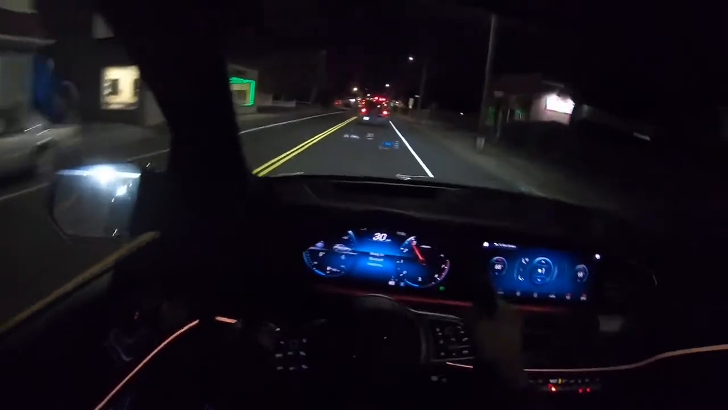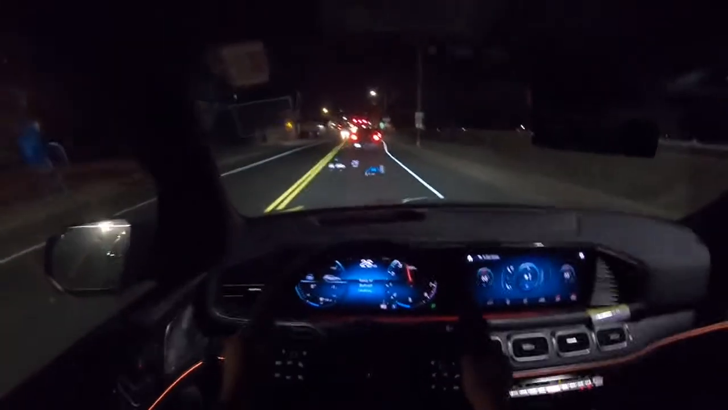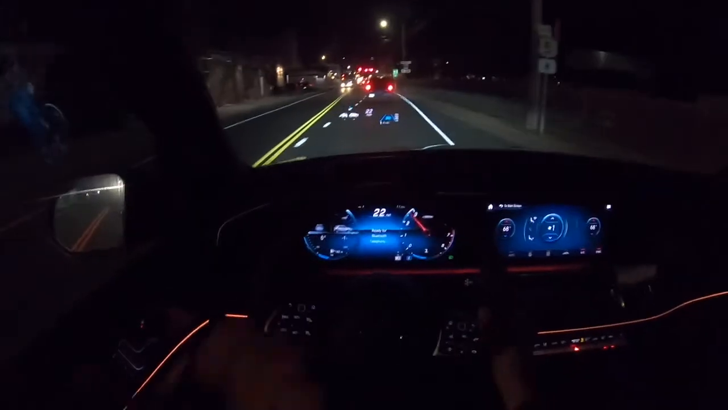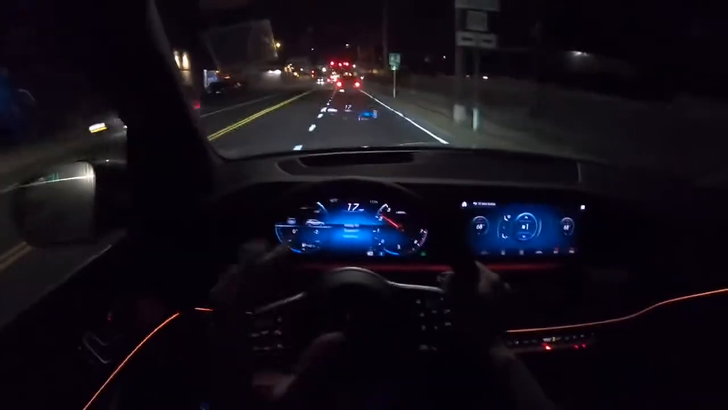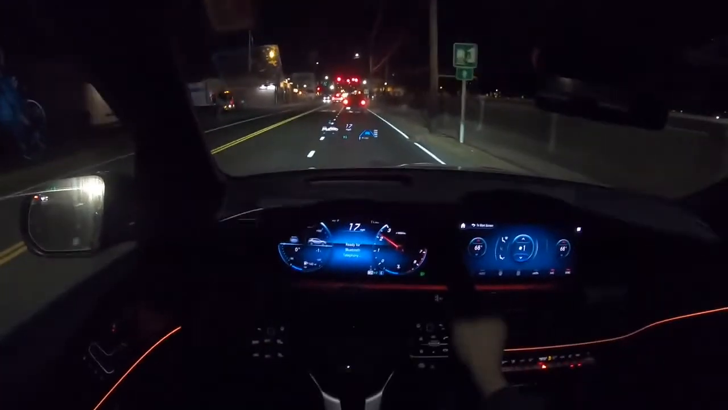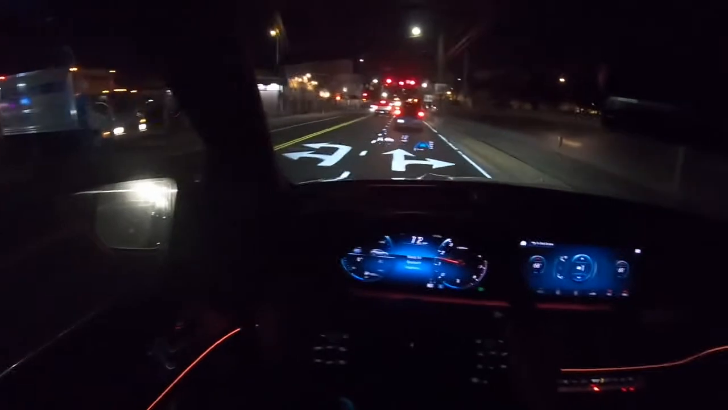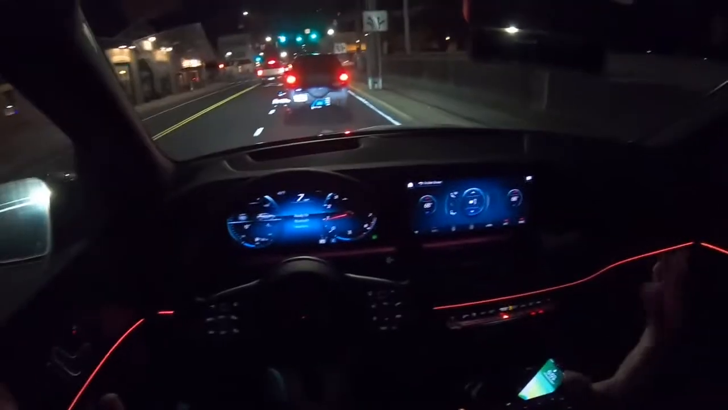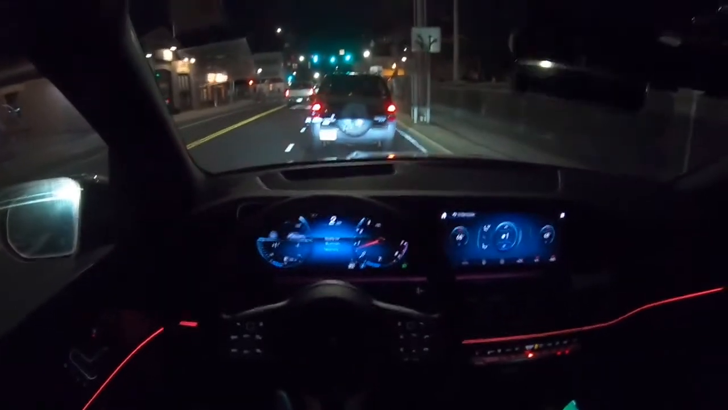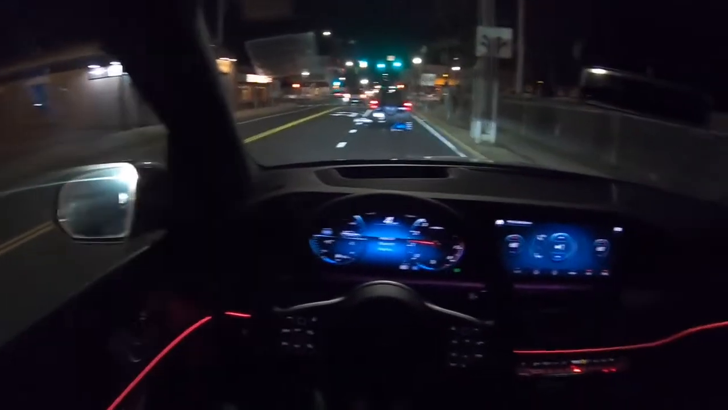This 9-speed automatic transmission is nice and responsive. Mercedes-Benz does great with their transmission. The paddle shifters are nice and responsive as well. So when you downshift or upshift, it's super responsive and quick. Brakes feel nice and touchy. And overall, seriously a beautiful SUV, and just love the fact that there is no sound coming from the outside.